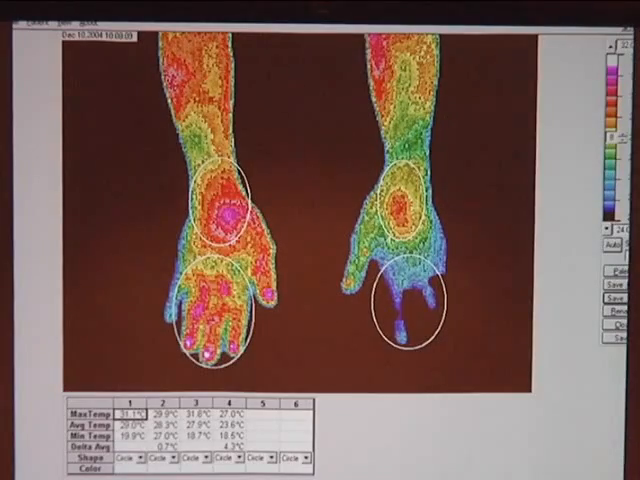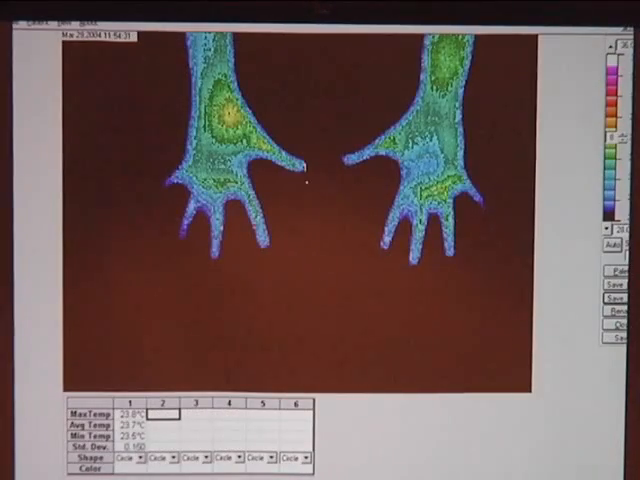4.3 centigrade degrees is an incredible amount of difference, and can be nothing else, because if this were vascular, then why is it only vascular in that area? This is clearly not vascular disease. And when you look at the thermal patterns that are consistent with complex regional pain syndrome, you can't mistake them for anything else. They're not vascular in presentation. And then again, neither is the history or physical examination.